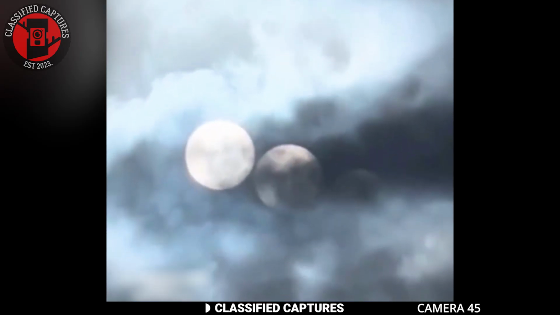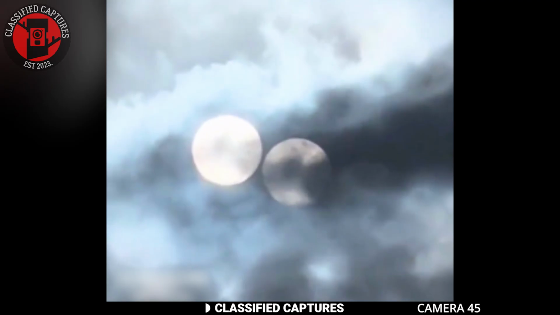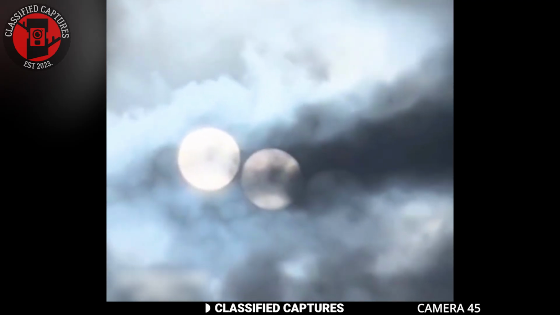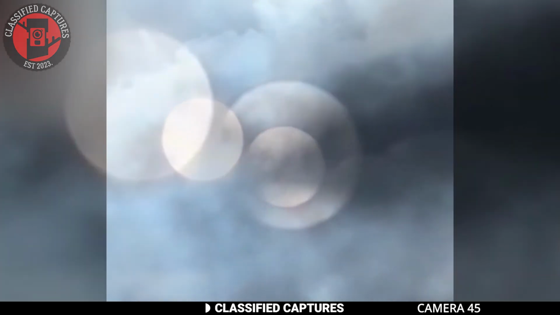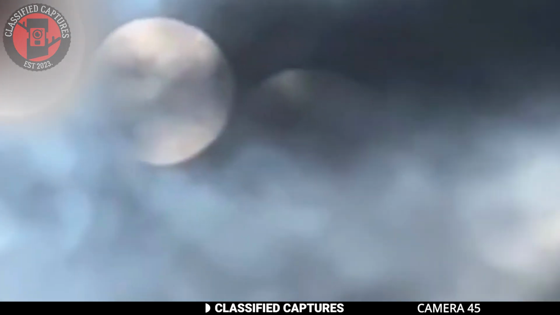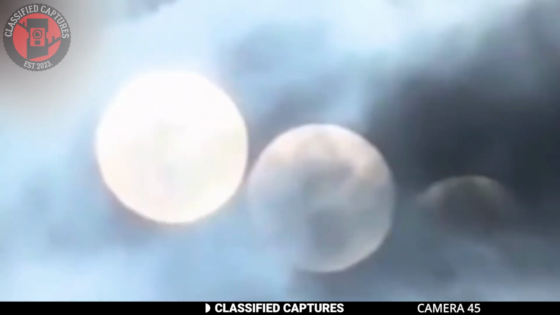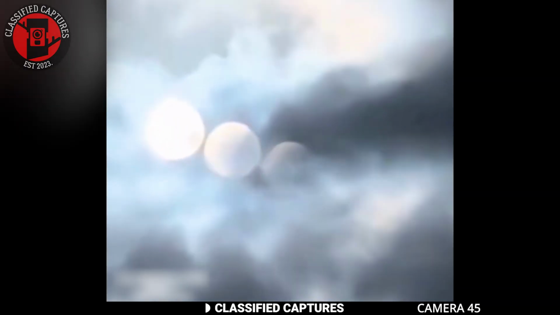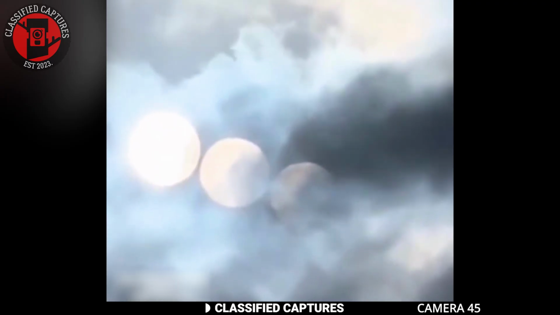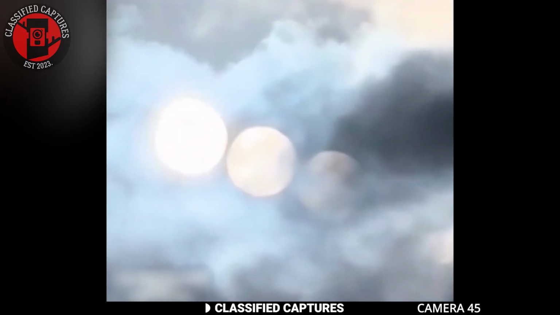Well, in this video that has been circulating online, someone captured an unusual sight in the sky. 3 celestial bodies can be seen, and it's difficult to determine exactly what they are. The footage was taken at sunset, which makes it seem as if the 3 objects are 3 moons hanging in the sky. However, this seems unlikely given what we know about Earth's natural satellites.